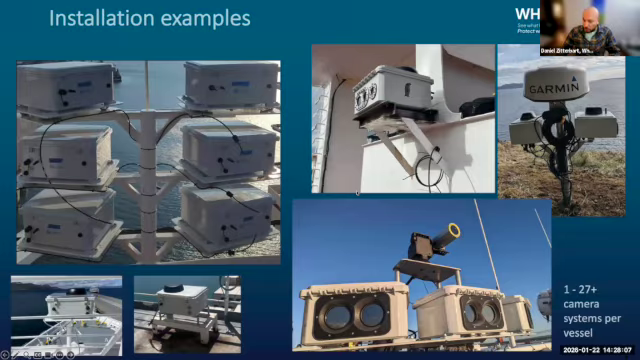Sometimes customers want more than one because they want to do more biodiversity measurements. So we can provide systems with like 3 cameras and a very high resolution color camera on top. So you can get very high resolution pictures of the whales to allow for species identification. As I said, land-based systems can have 1 or 2 or several.